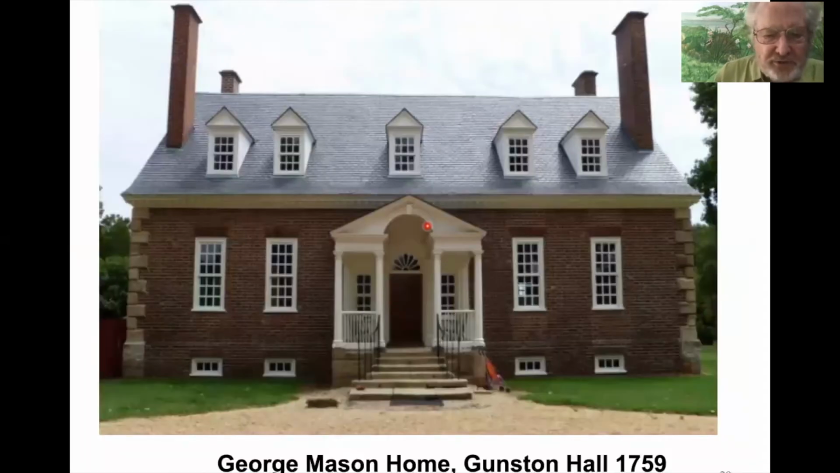Back to the US. This is George Mason's home, built and completed around 1759. George Mason was a fourth generation colonial and was a neighbor of George Washington. So George Mason's plantation and home that we're looking at here was just south of Mount Vernon on the Potomac River.